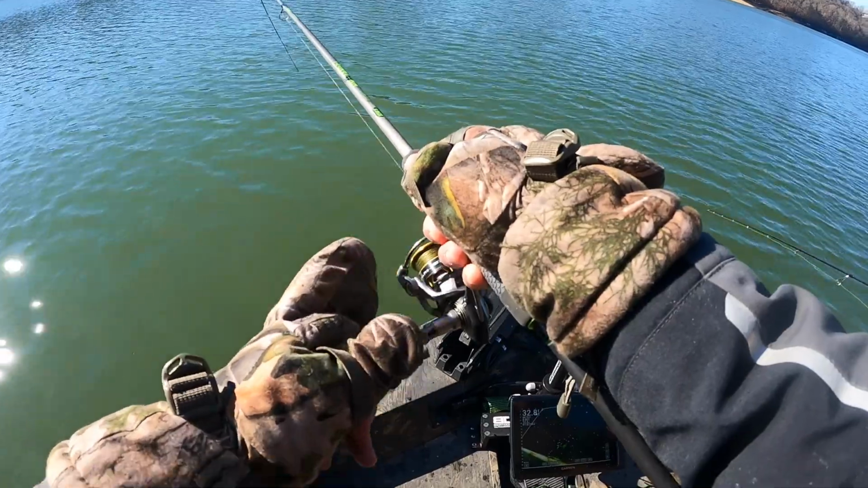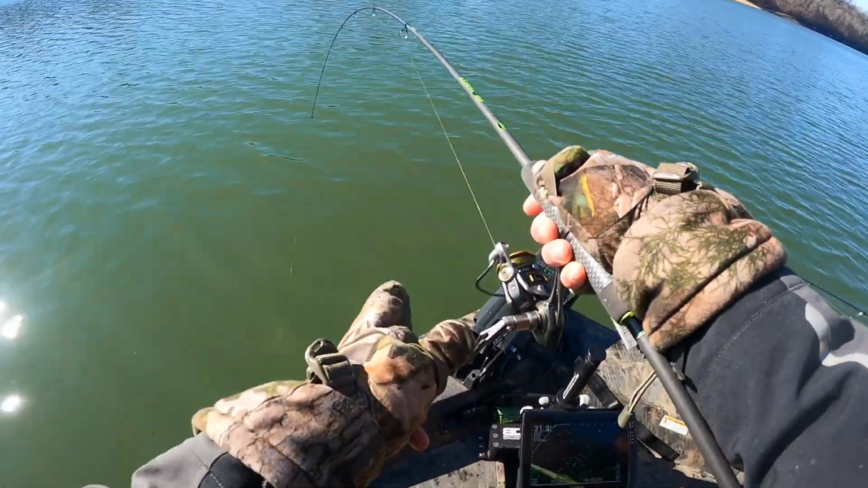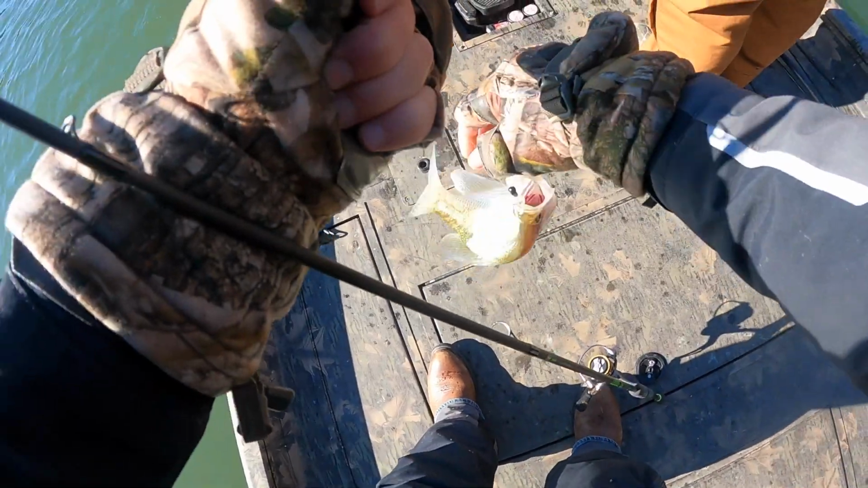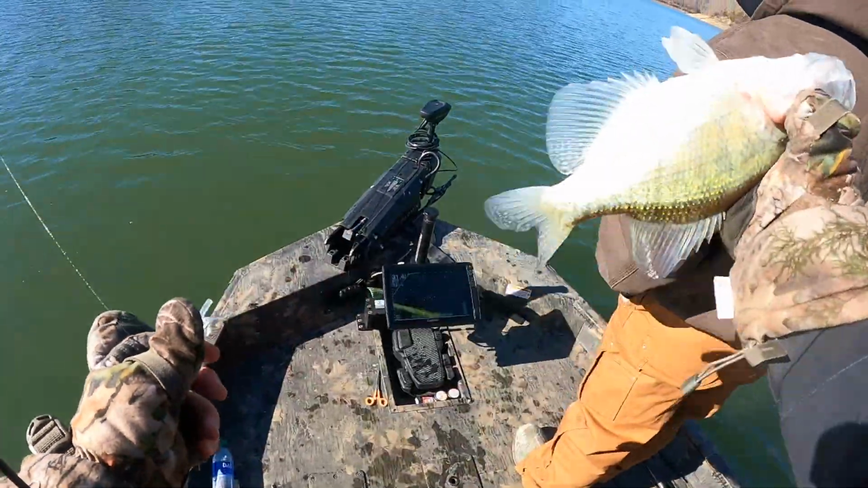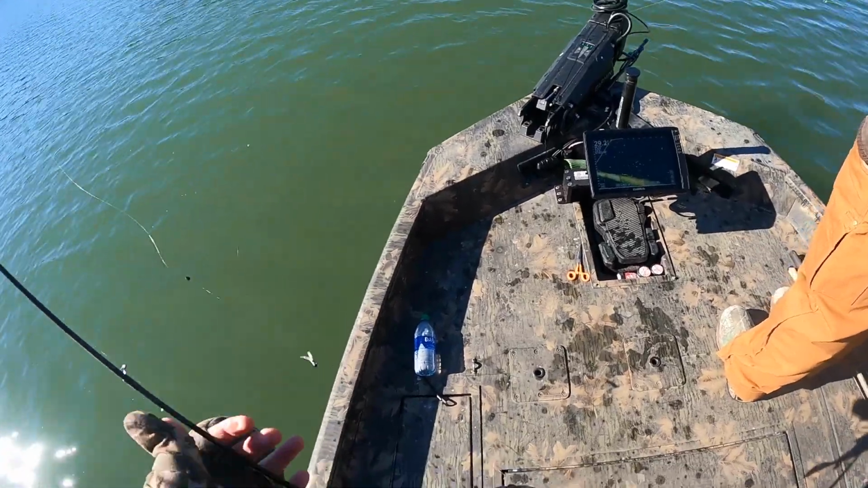Woo! Look at that pole bend. Look at that. Ooh, that's a good one. Look at that, son. Get back. Oh my goodness. Can you eat that? Will you eat that? Can you put that on a sandwich? Well, maybe.